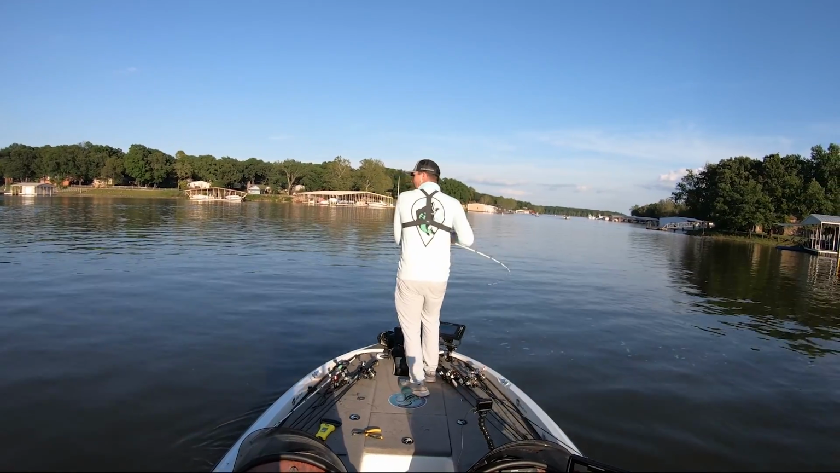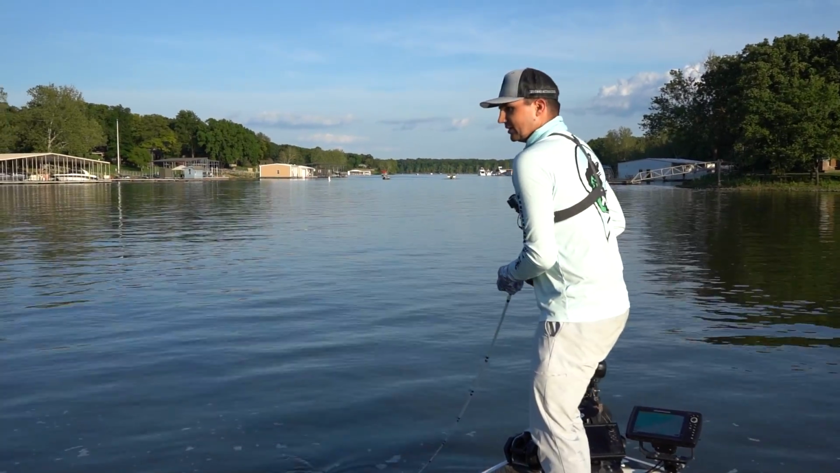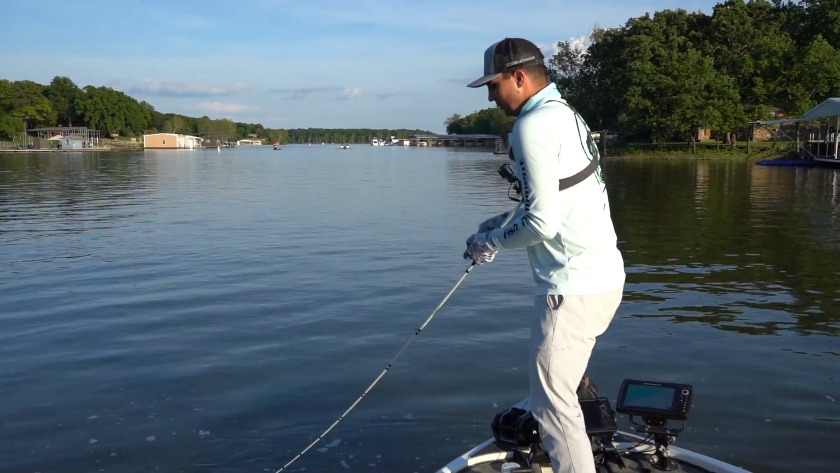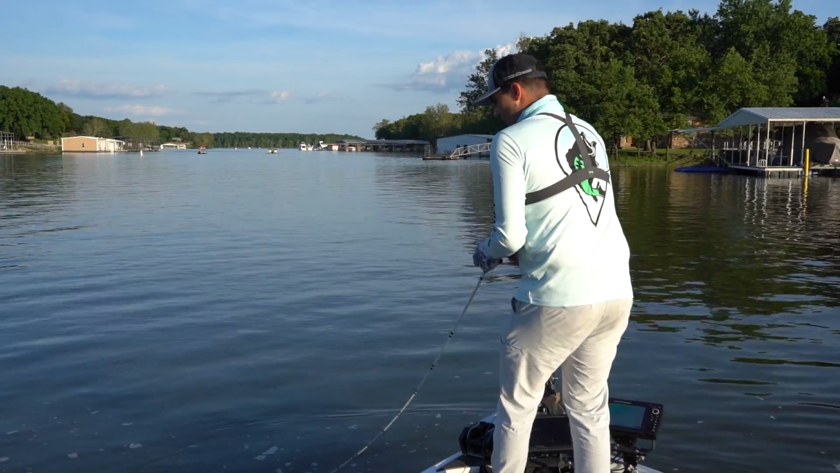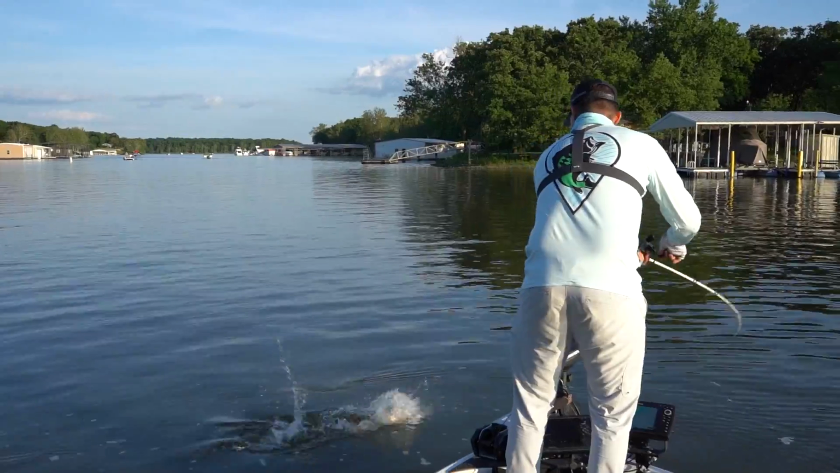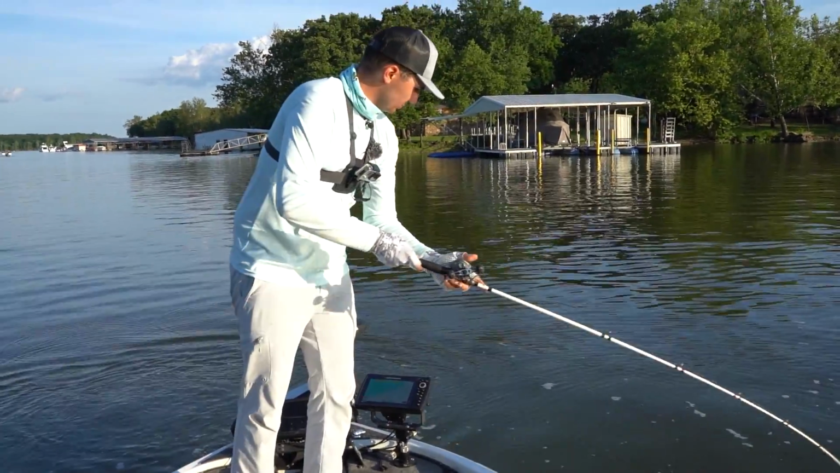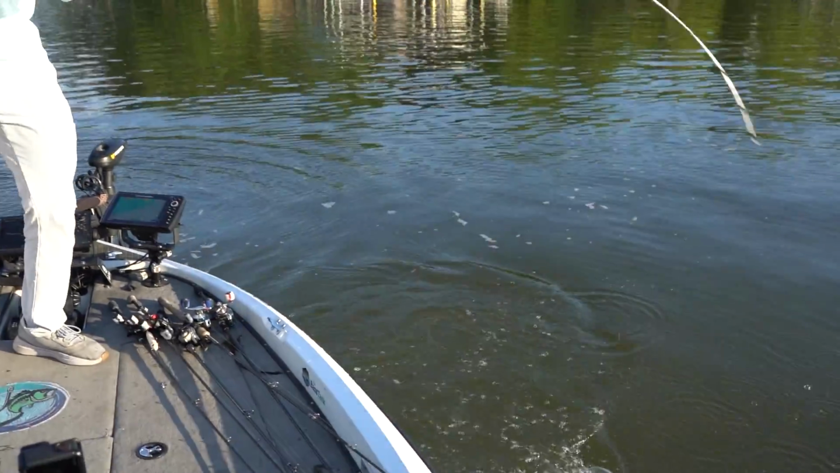Good one. Same exact deal I was dealing with, guys, in the other creek, honestly. Same water clarity, same depth of water. They're up here on this flat. Big thing is these fish I just don't think are getting any pressure. I think I would have caught fish just like this in the other creek if they weren't as pressured. So changing area of the lake definitely helped.